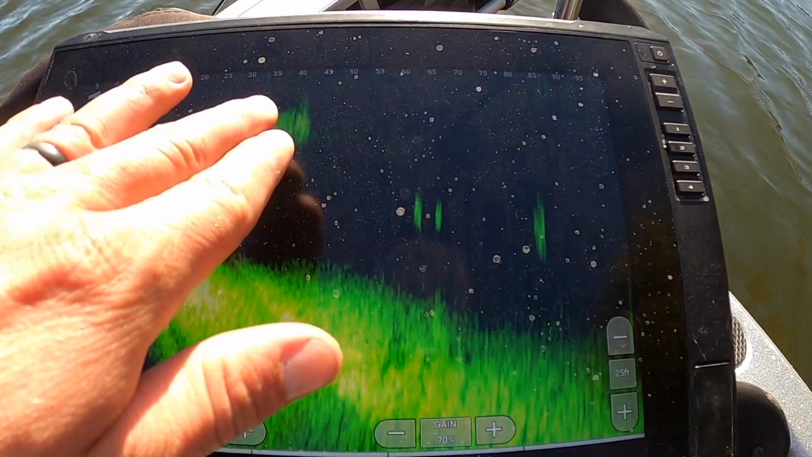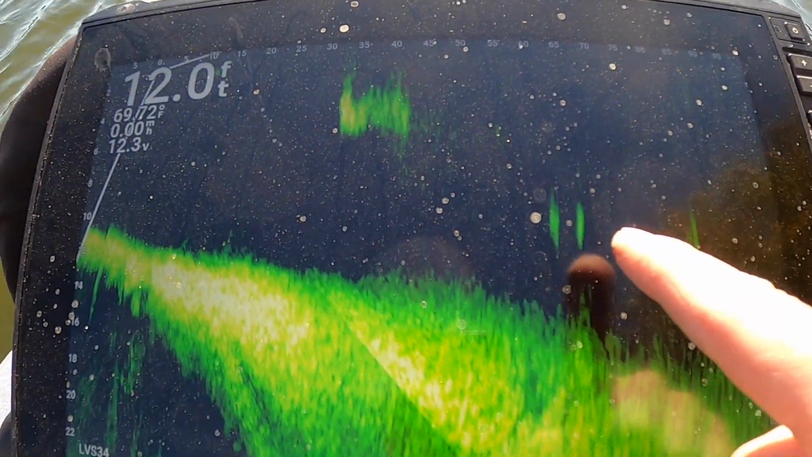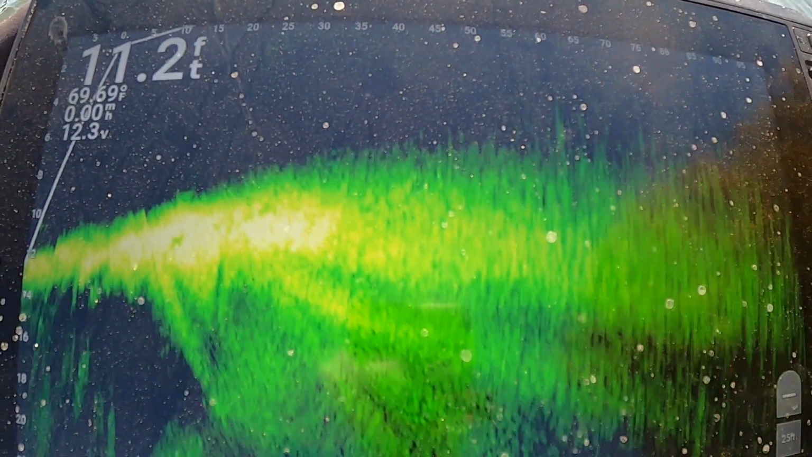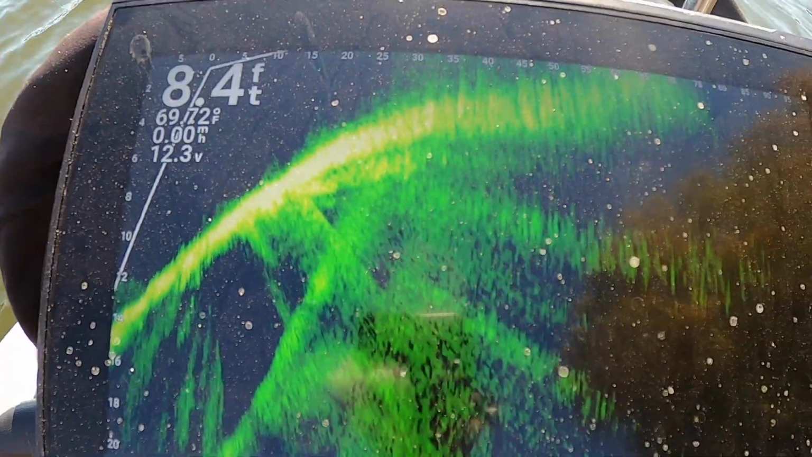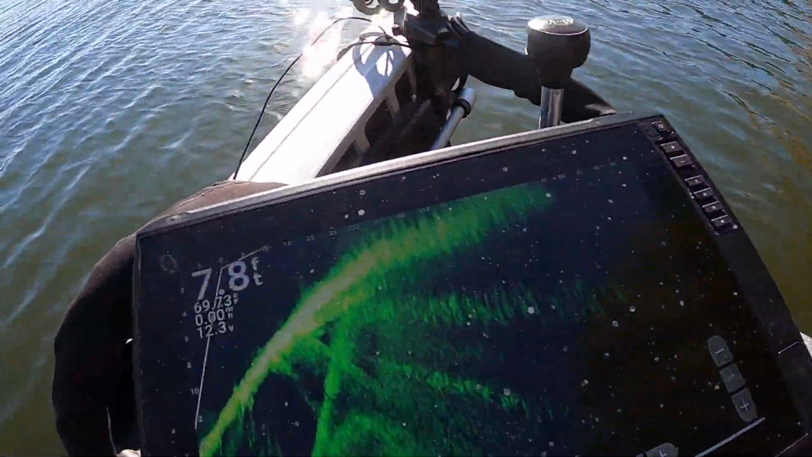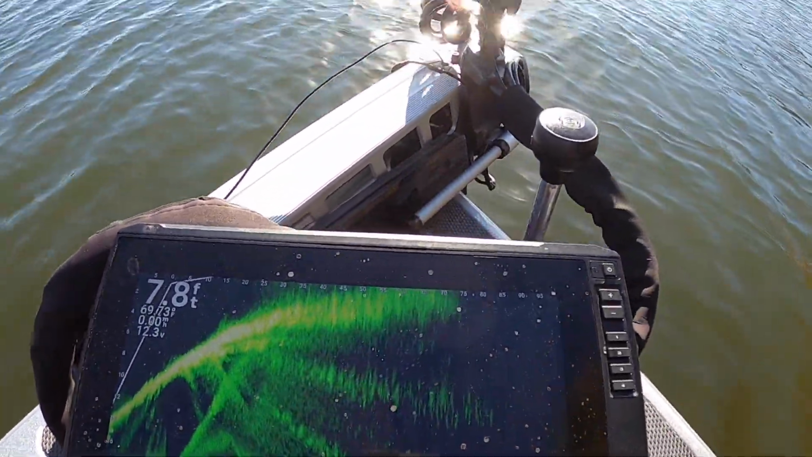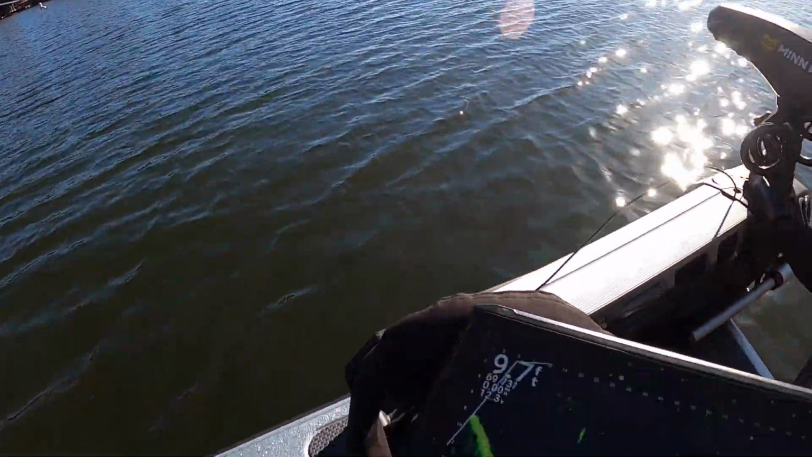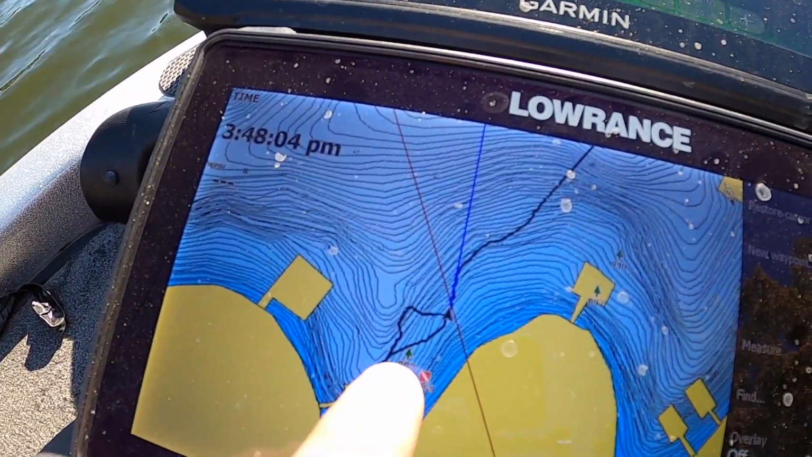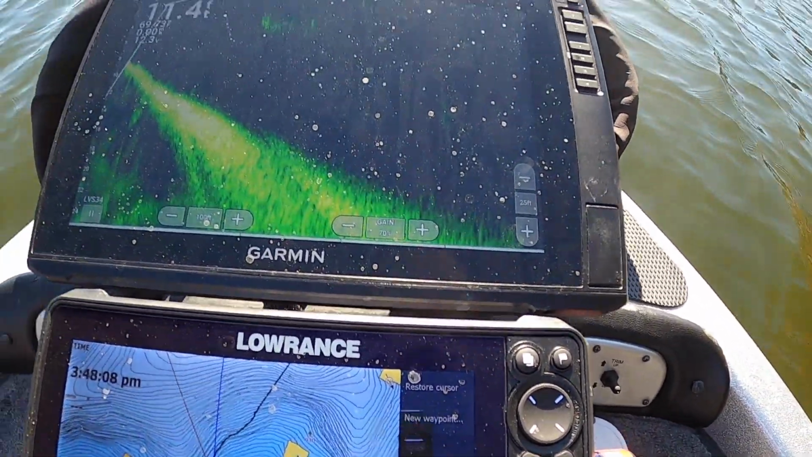So here is a little school of shad. Here's a couple individual fish, probably bass, just kind of suspended around them. I'll show you some brush piles and stuff too. And then as we pan over, we are looking up the bank here. So that's why it's going up the hill like that. And then if we pan to the left, we're looking out in open water, and it's gonna go down, which matches our contours here. Looking out that way, down that way, obviously up the bank.